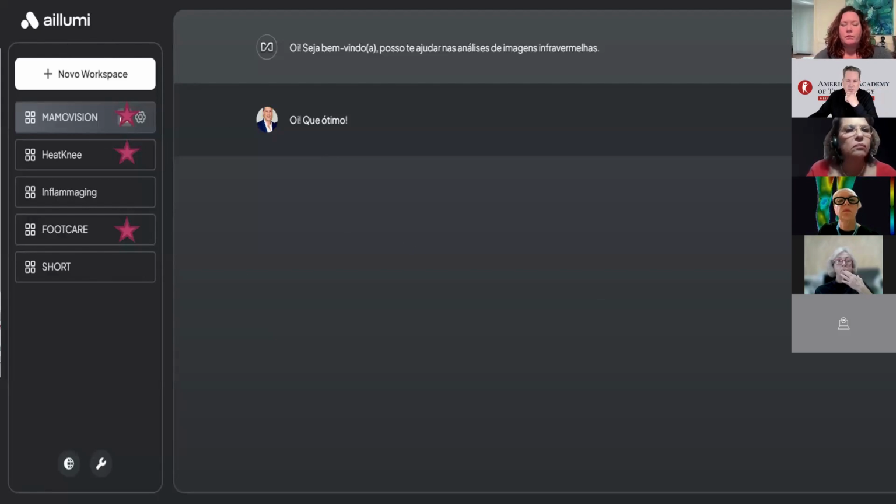Illumi is the artificial intelligence that will help us to learn more about infrared image, to help us to understand the images and increase our approach. For example, you see that you can capture the image, and at the same time, I choose here, let's see, foot care.